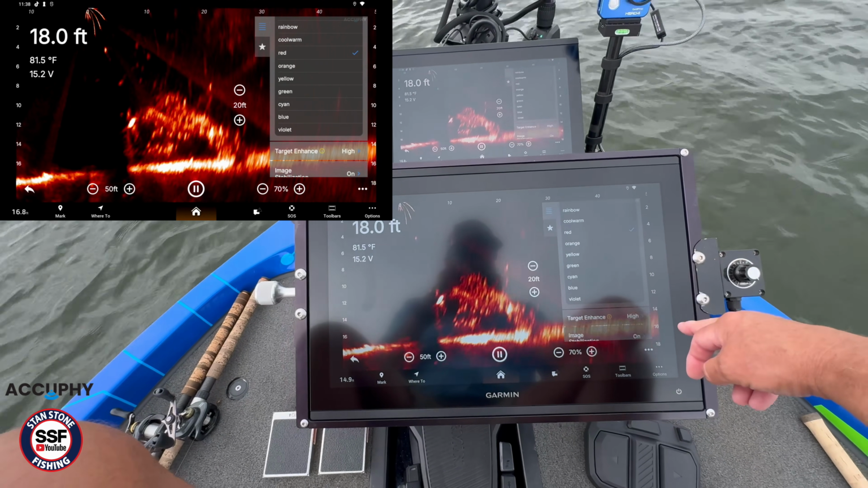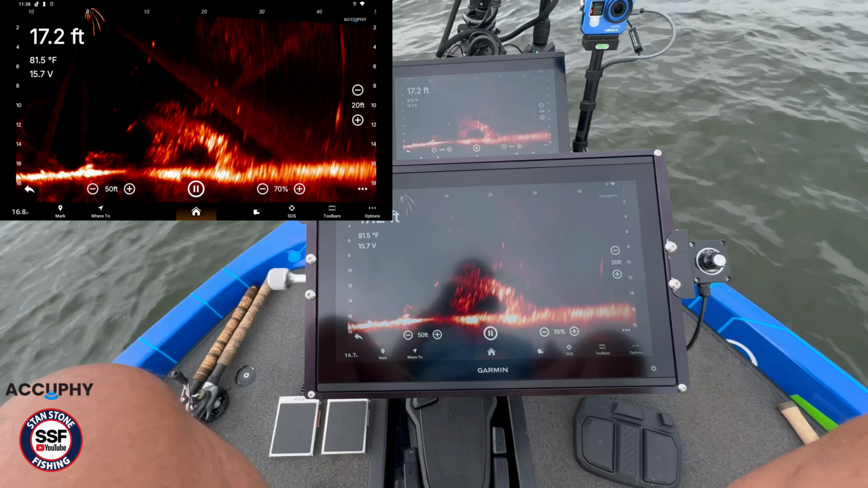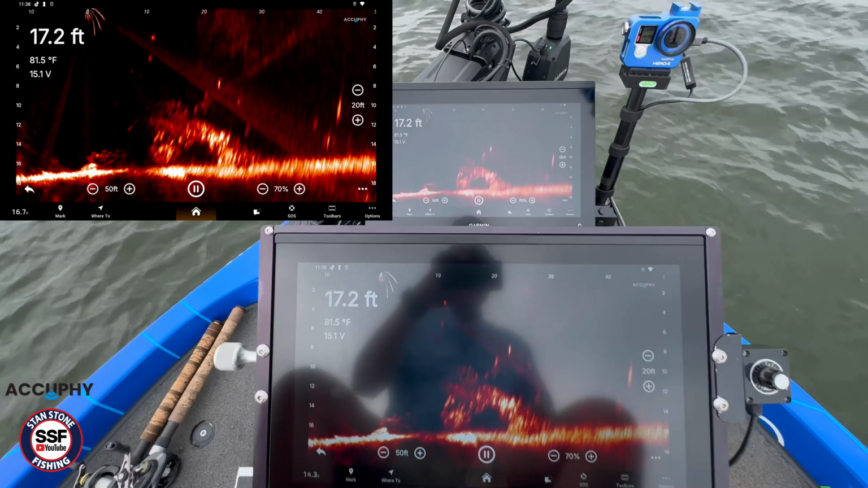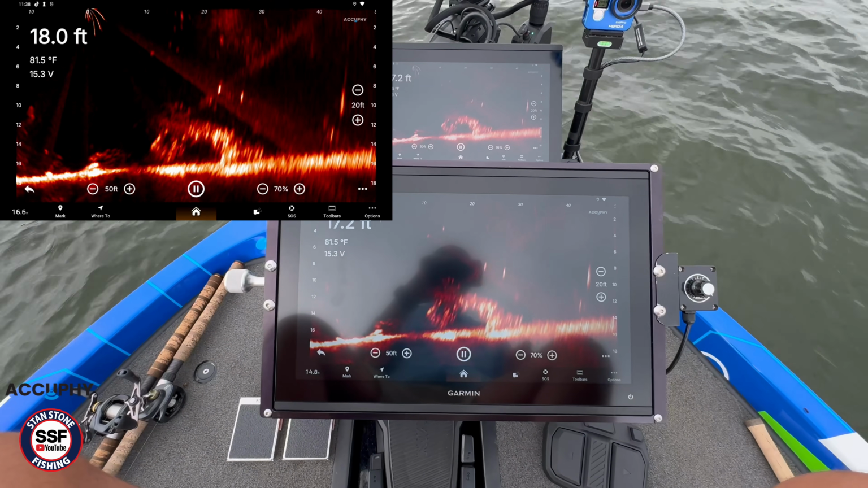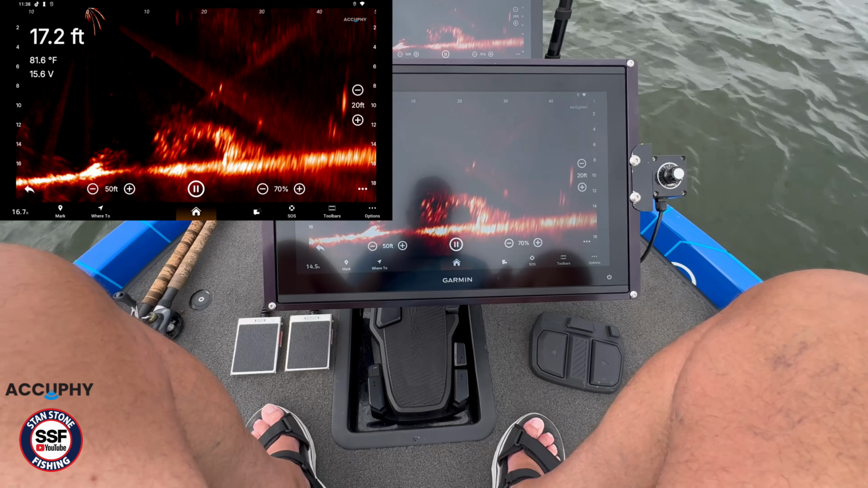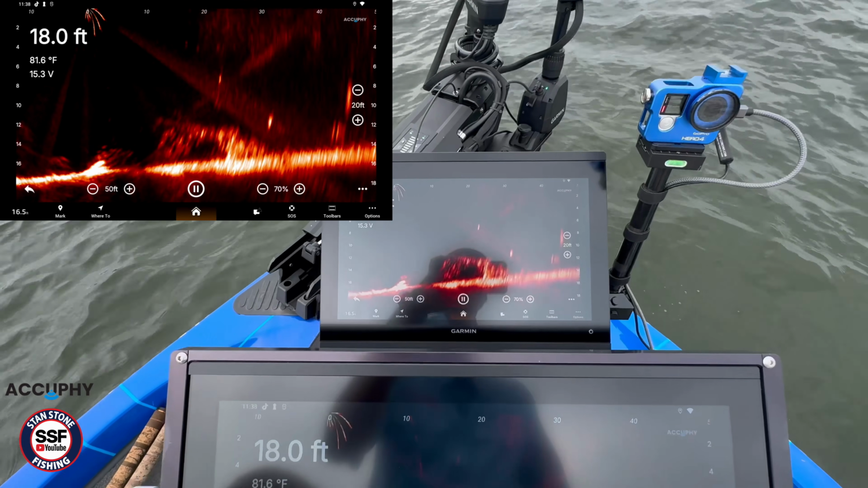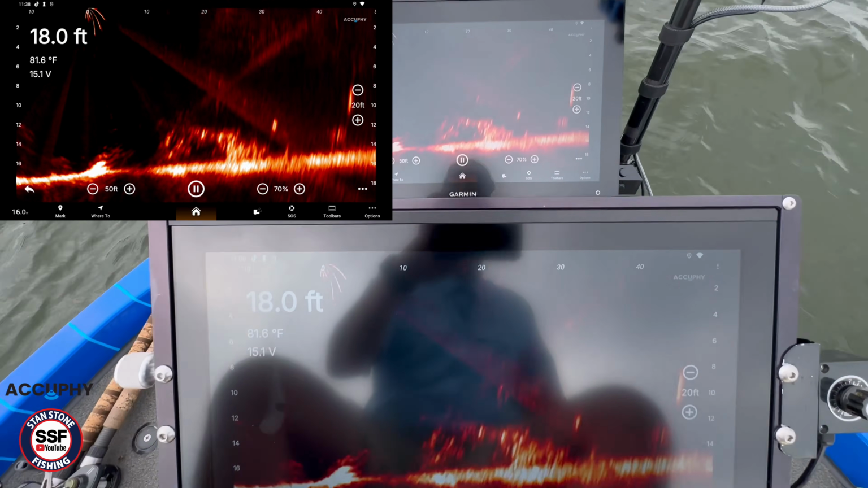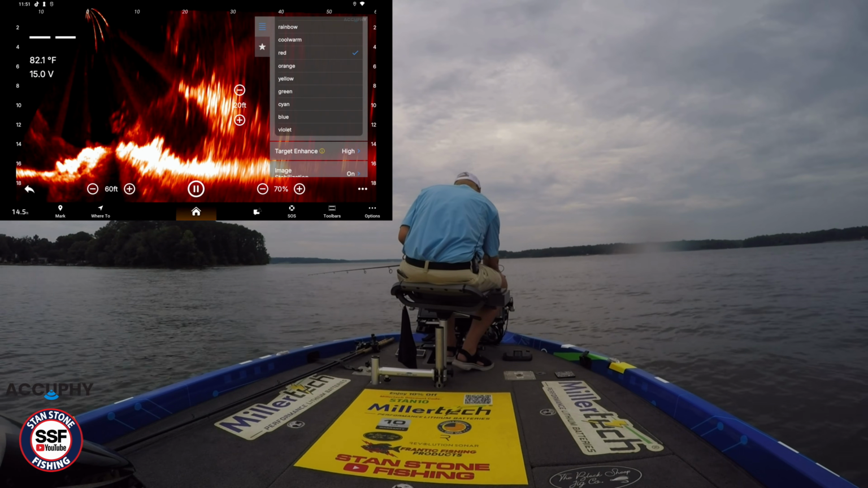So now let's do some fishing with this. Hopefully the screen should record. I'll probably make a few adjustments as I'm fishing. And we will see if we can see our jig and how well we can see it.